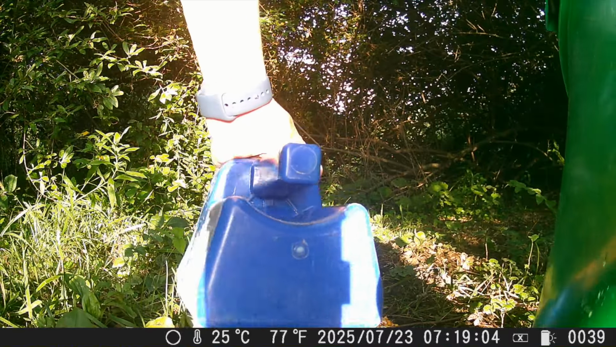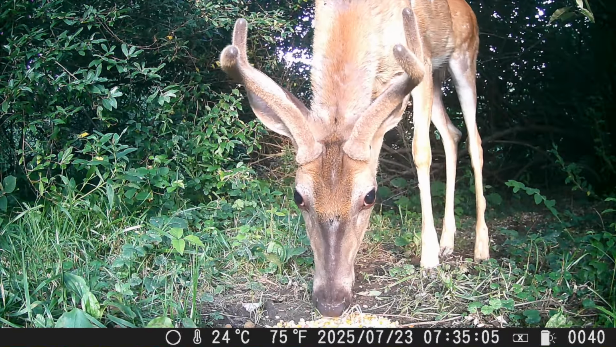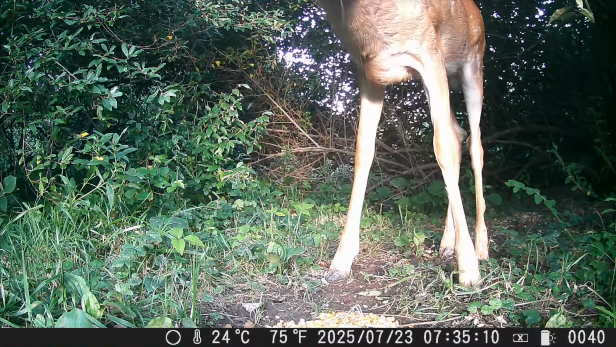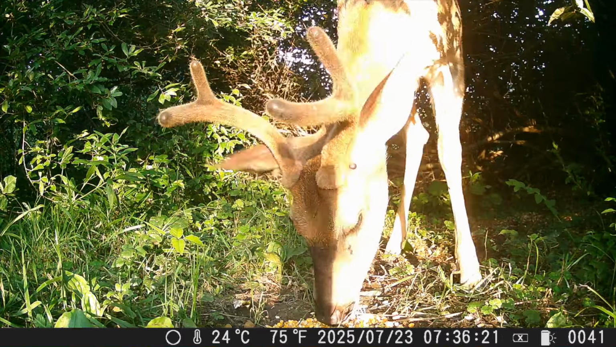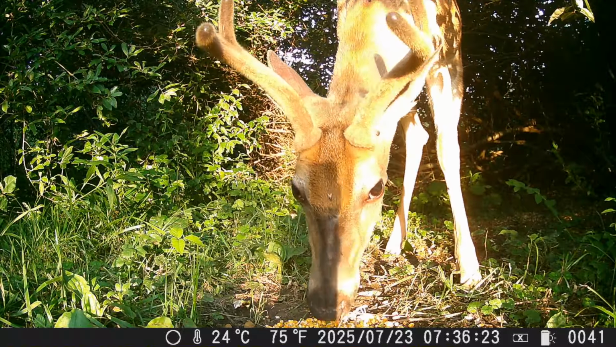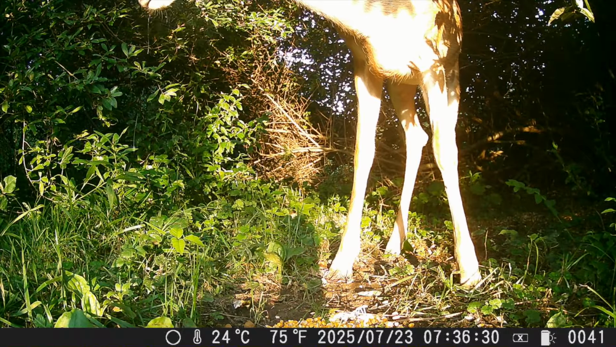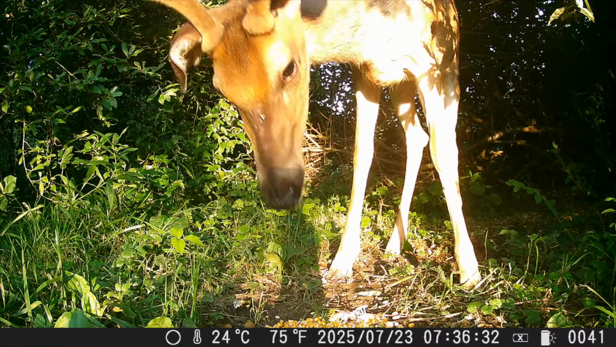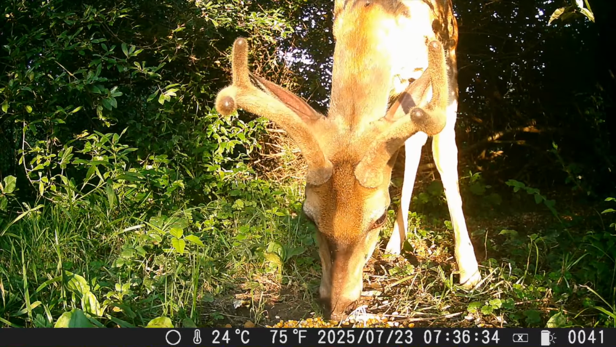Feeding time. 15 minutes and we have a customer. Slipping in nice and quiet for a bite to eat. He came early. He's growing into a big one. He's having problems keeping the corn in his mouth. He's drooling just a little bit. Sorry, now you can't unsee that.